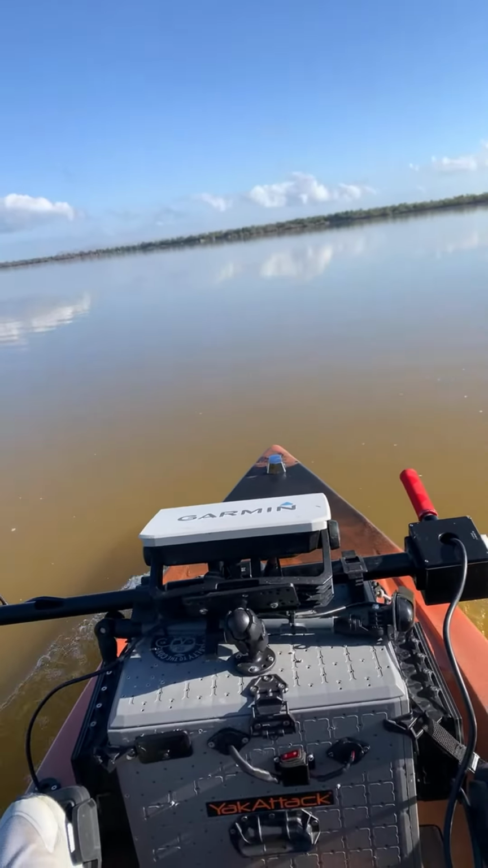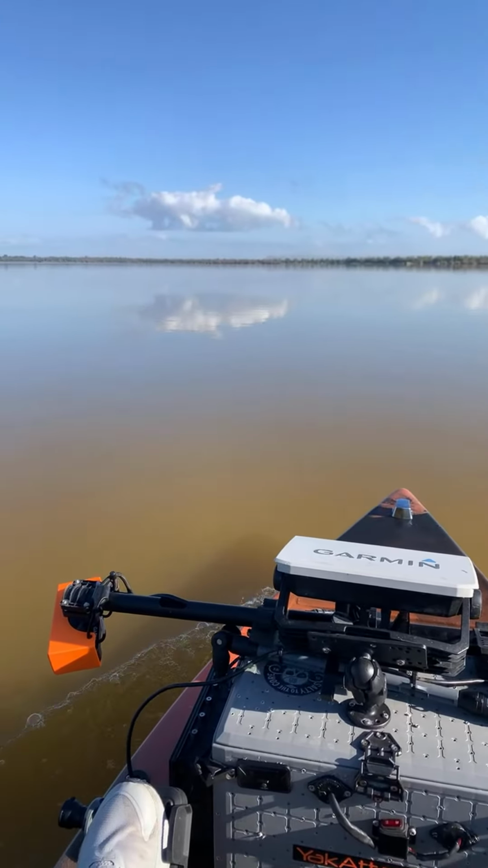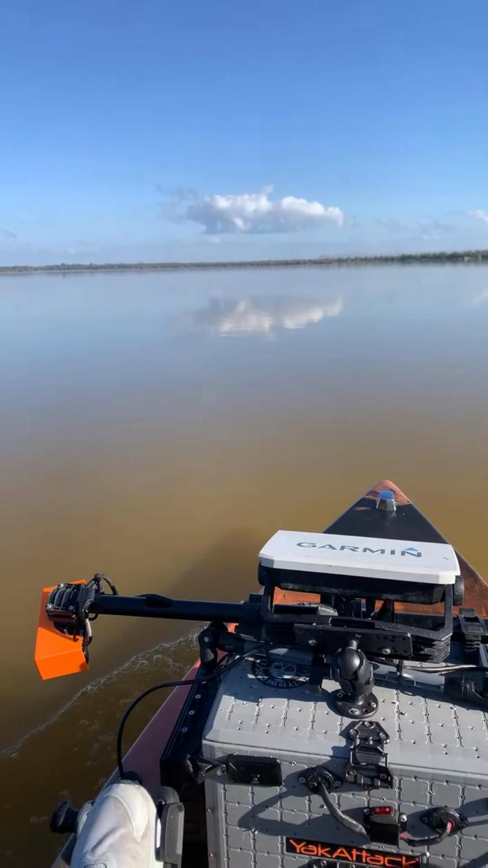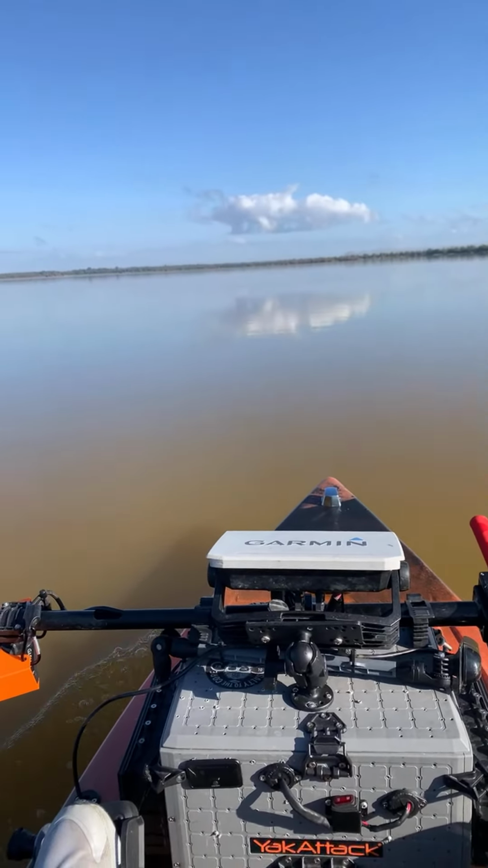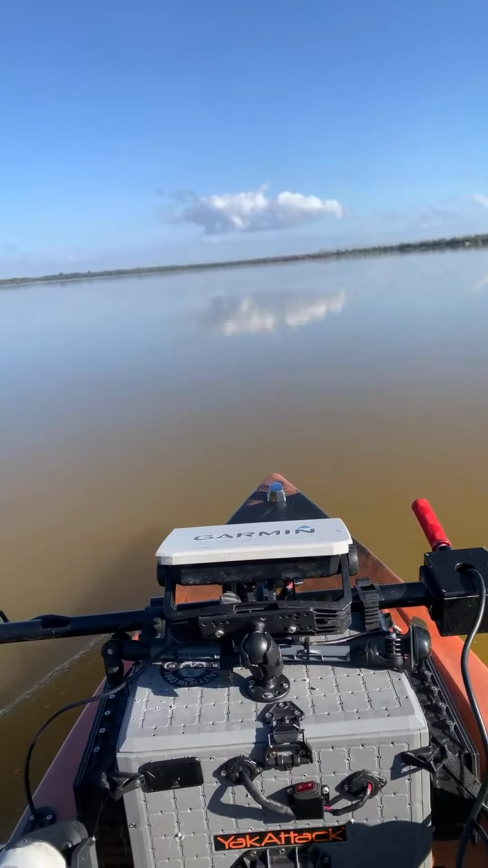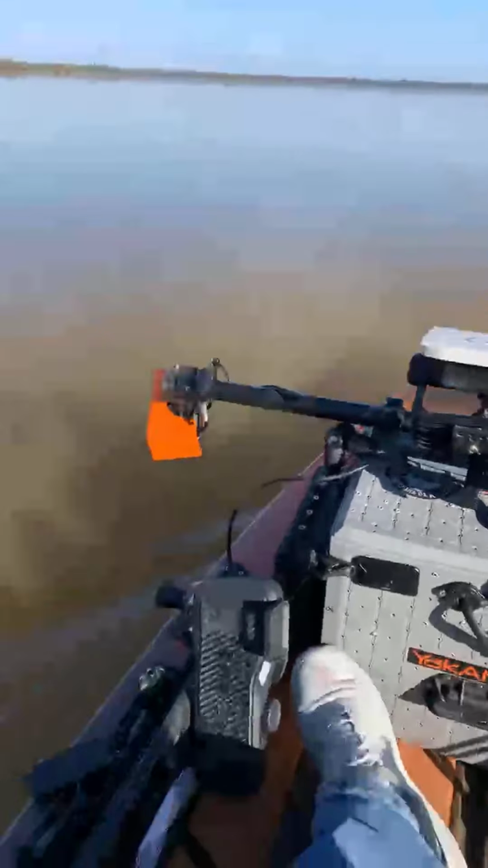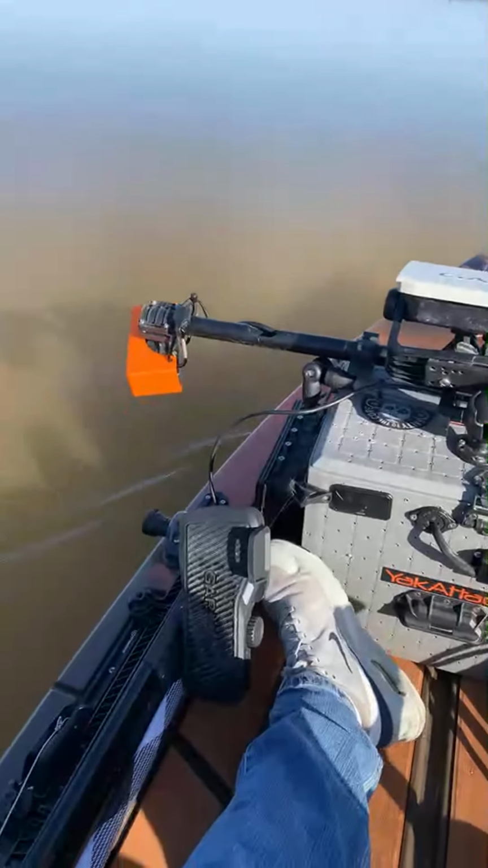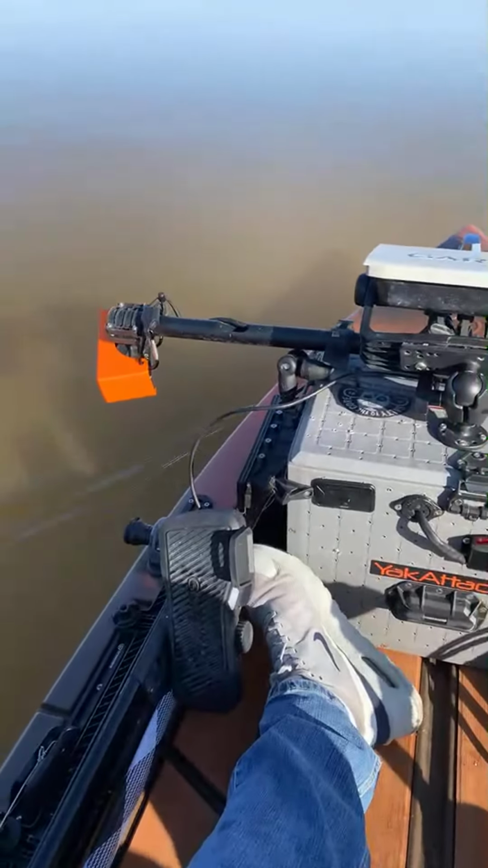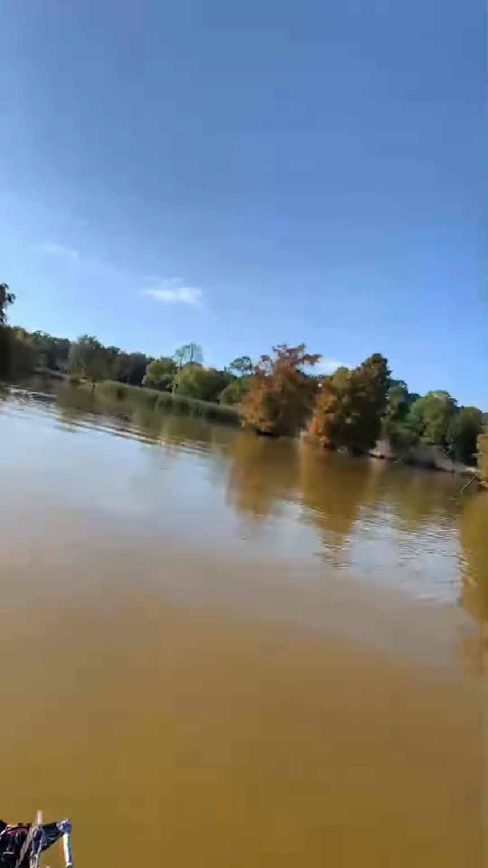Why not? All right, I think we're in a tad bit deeper water, even though this lake is not even that deep. Because the water's so low, the deepest part is like 4 feet. So what I'm about to do is pick up my Garmin motor and just go straight. All right, so y'all can see the Garmin motor is lifted, and I'm about to drop the NK300.